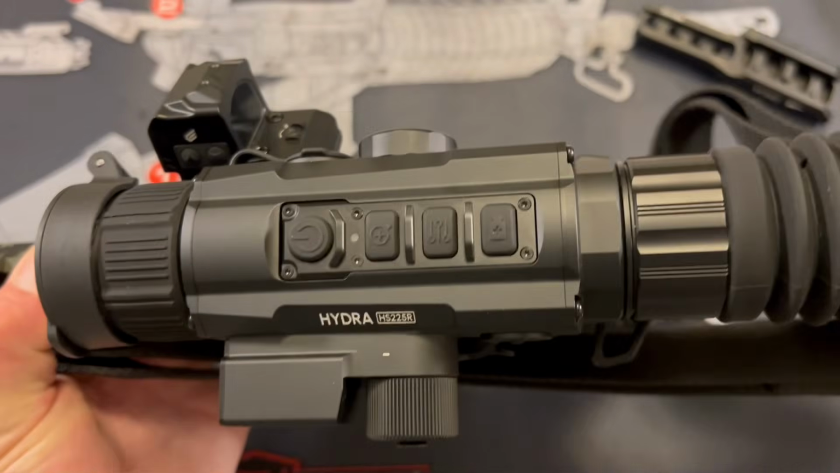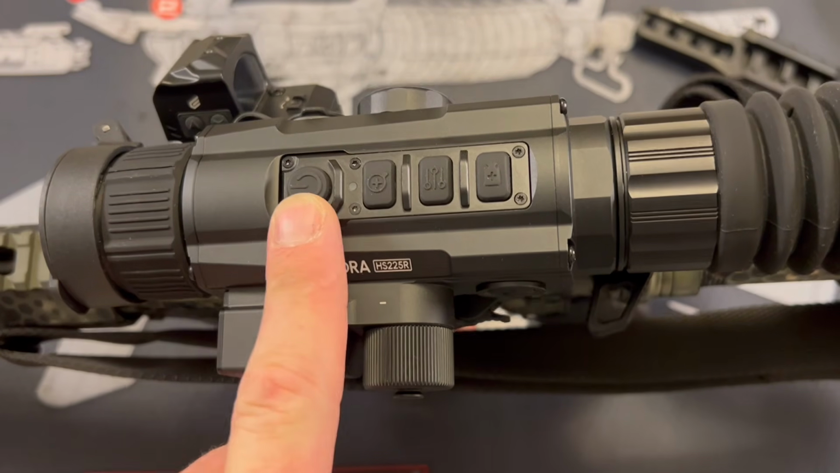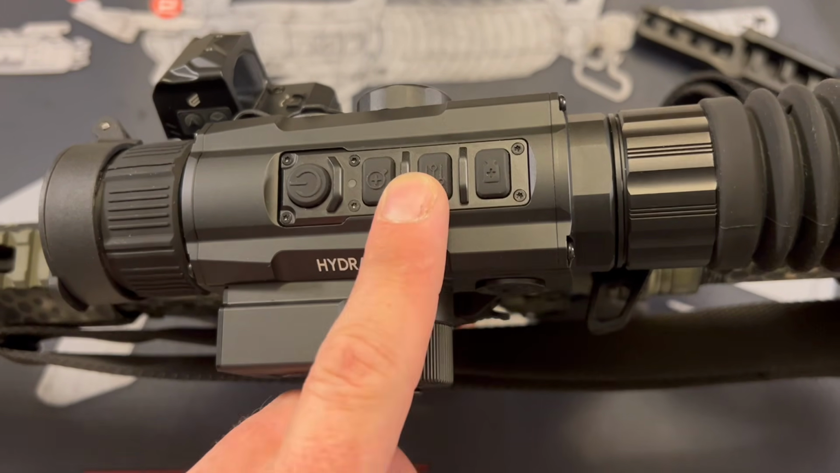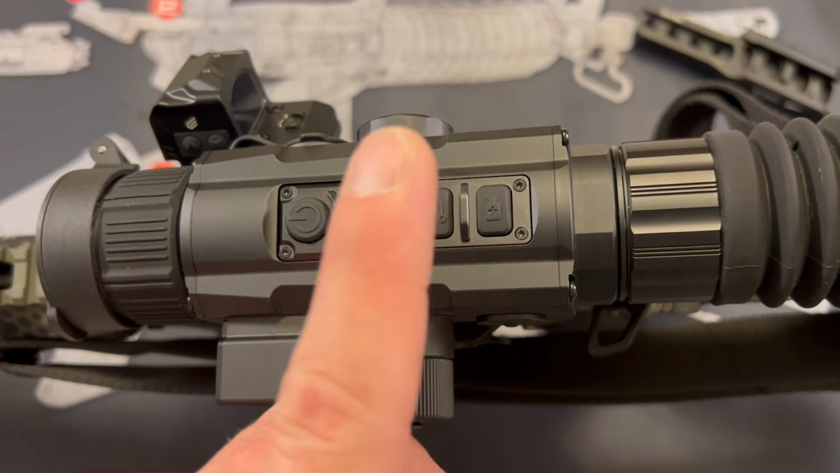Now this thing is extremely easy to use, and I really like the way the buttons are set up. You have a power button, you have a zoom button, you have a menu button, and you have a record button. The menu button will change your color palettes while you're using it when you're not in any of the menus.